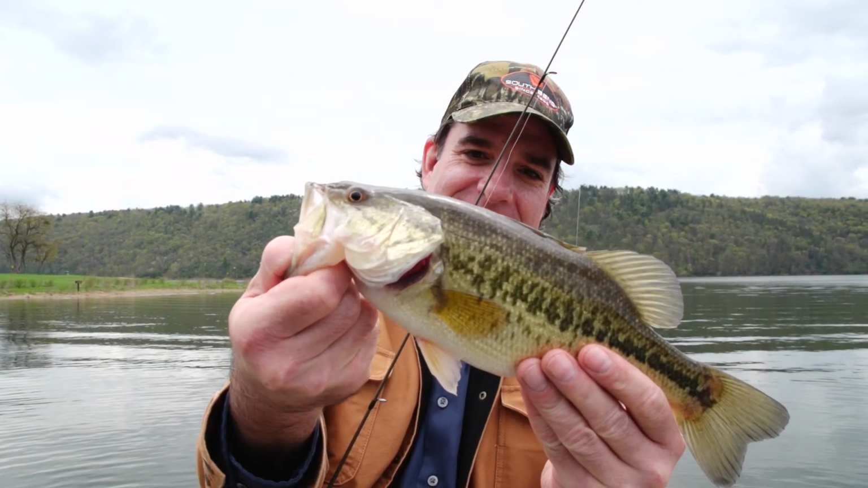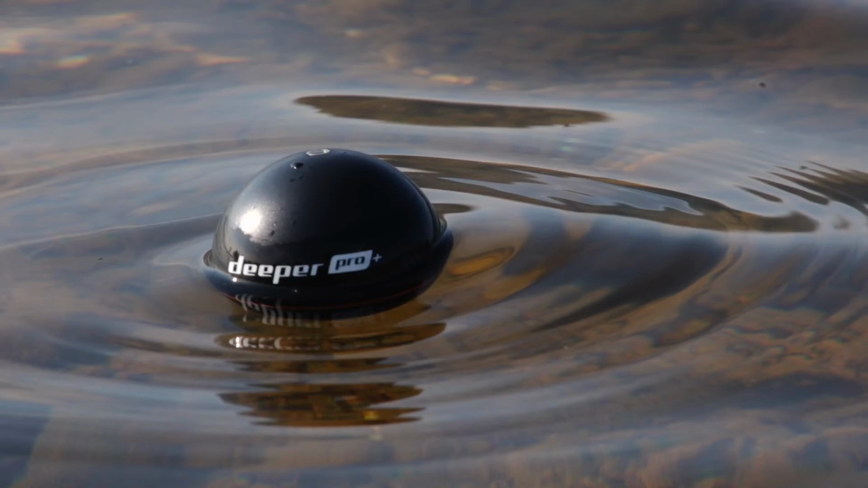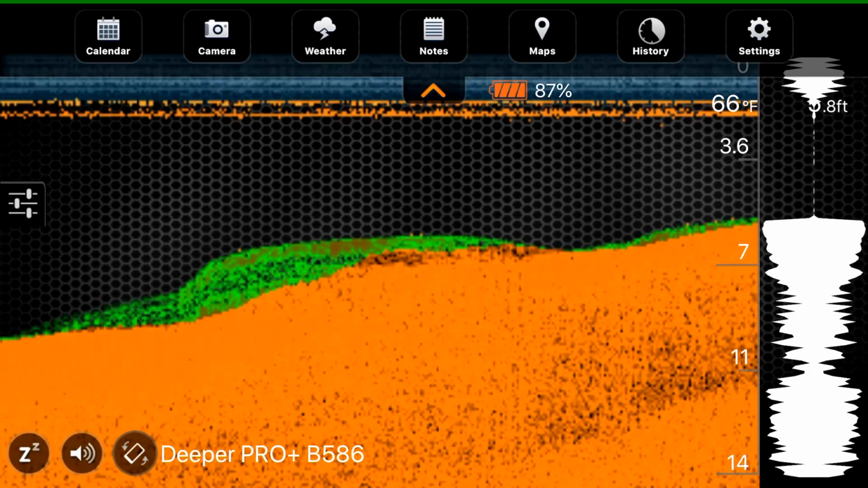Well, that was a ton of fun. We got pickerel, we got bass, we got a freshwater striper off a buoy, and we got to use one of the coolest new devices I've ever seen, the Deeper Portable Sonar. I just cannot wait to use this thing again.